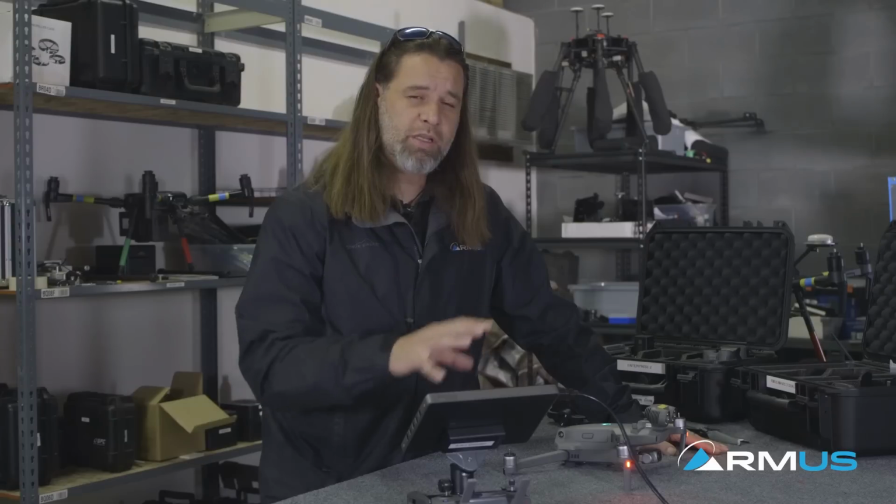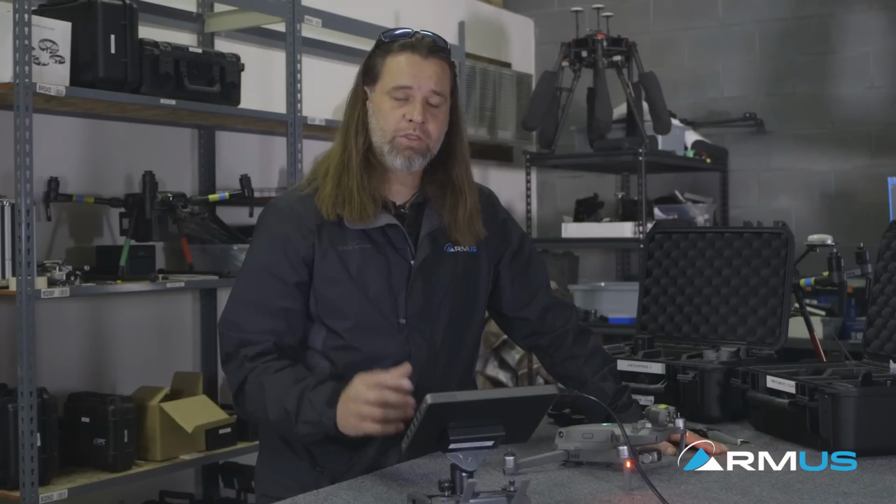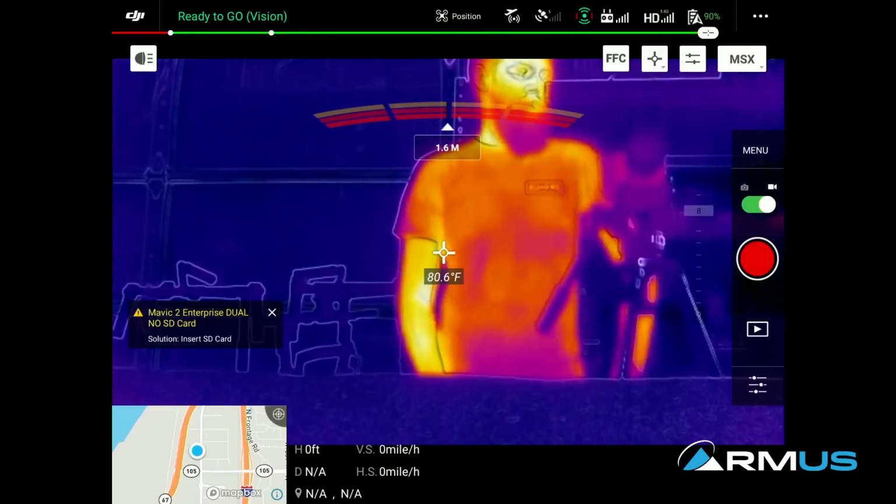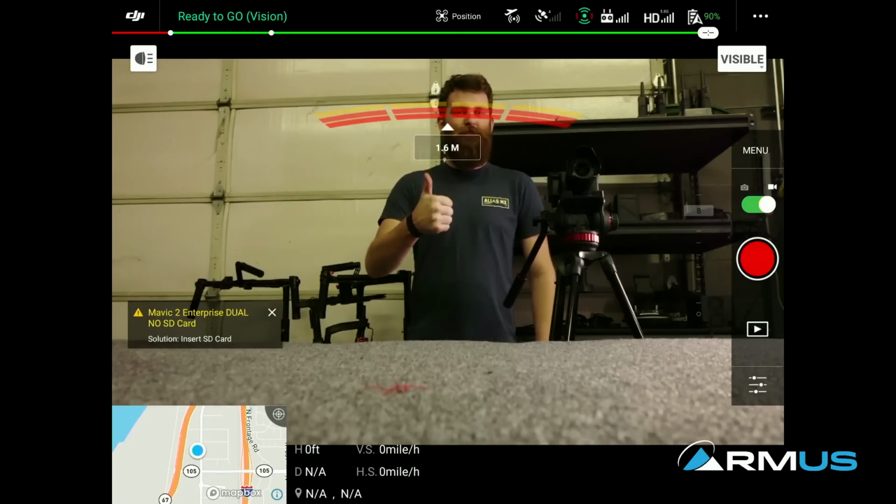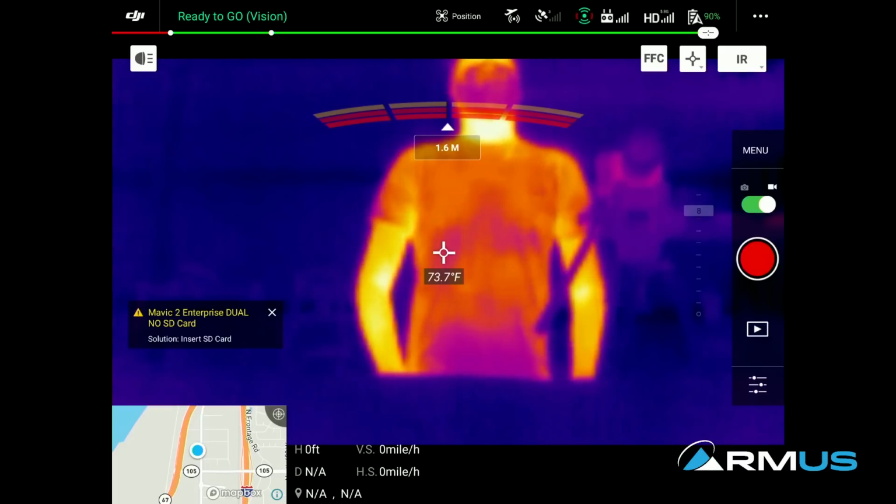Let's take a look at the app and see what settings we can change to better do our process and workflow, and then we'll talk to our public service expert. Within the app, we can see that we have MSX turned on right now. Other options at the top here are the visible camera, where we see Jace right there, and then our IR camera only. So without MSX blending, we basically have three options: MSX, infrared, and RGB or visible.